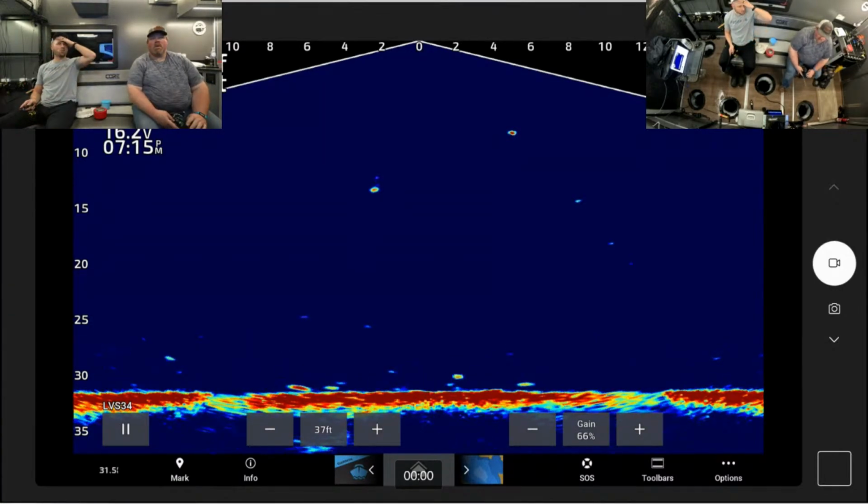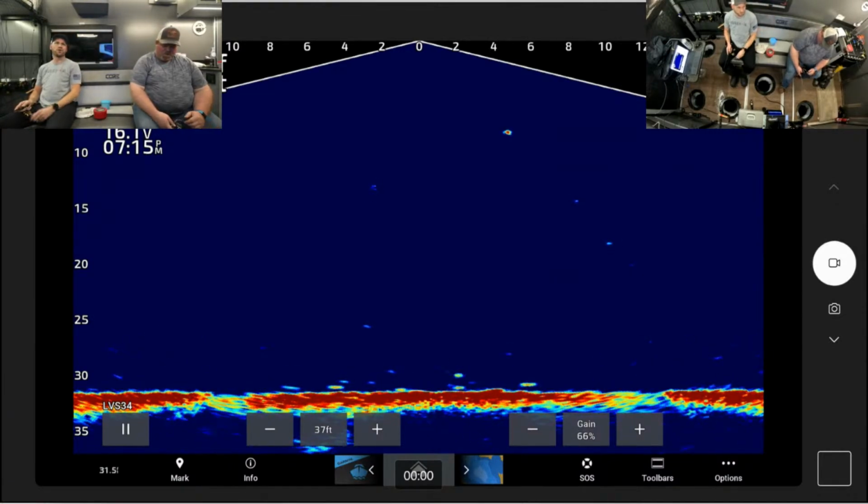I'm surprised. Where are the walleye with all these small perch down here on the bottom this time of night? You'd think the walleye would be coming through. There's a lot of walleye structure that way. Oh, okay. For lack of better terms.